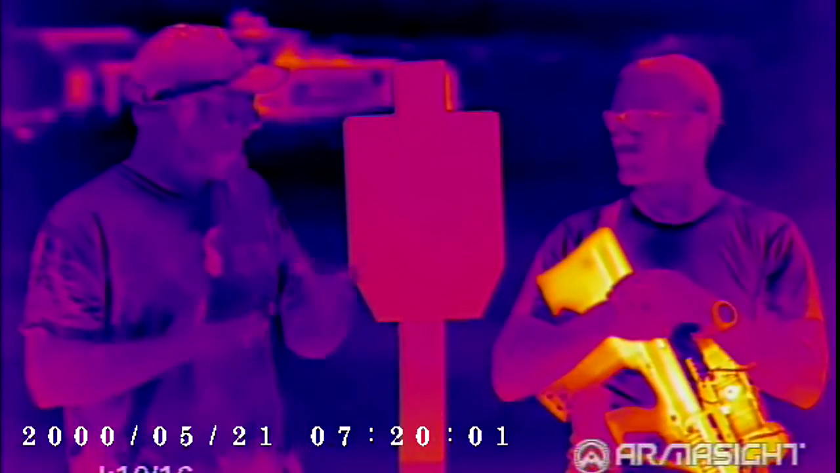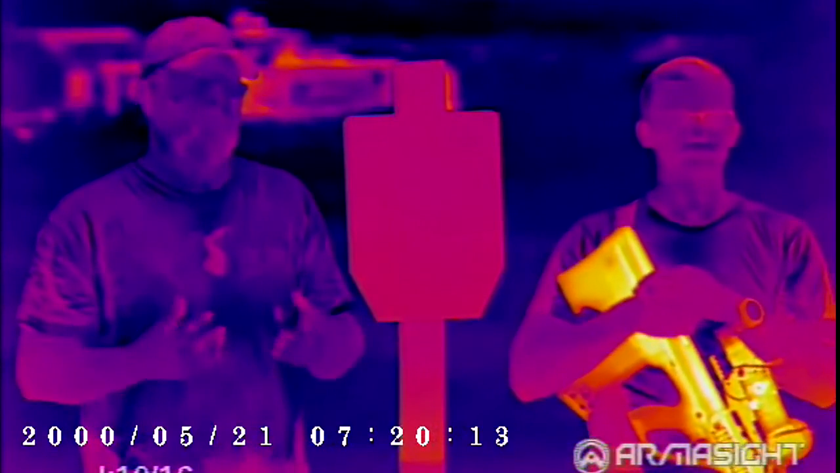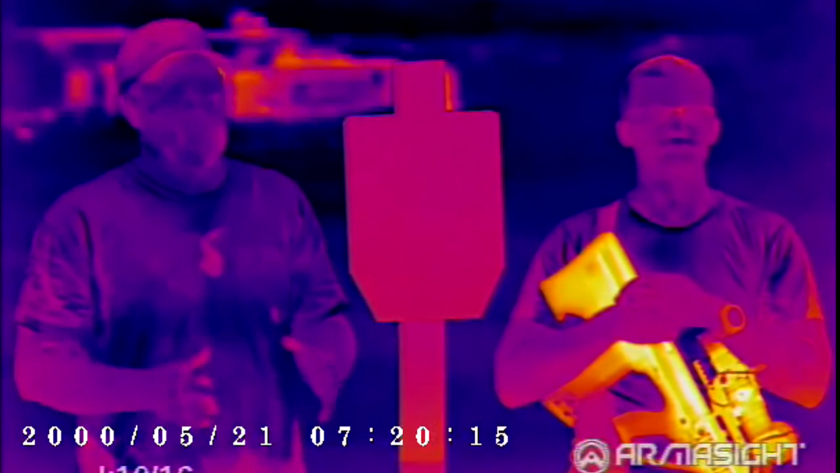No matter if you're a hunter, even a fireman could find good use in a thermal. That's something we didn't talk about earlier, but a fireman could figure out where hot spots are in a fire or where there might be potentially a place where the fire hasn't reached yet. Being able to tell a heat signature can do so many things, guys. So we hope you really took that away from this video.